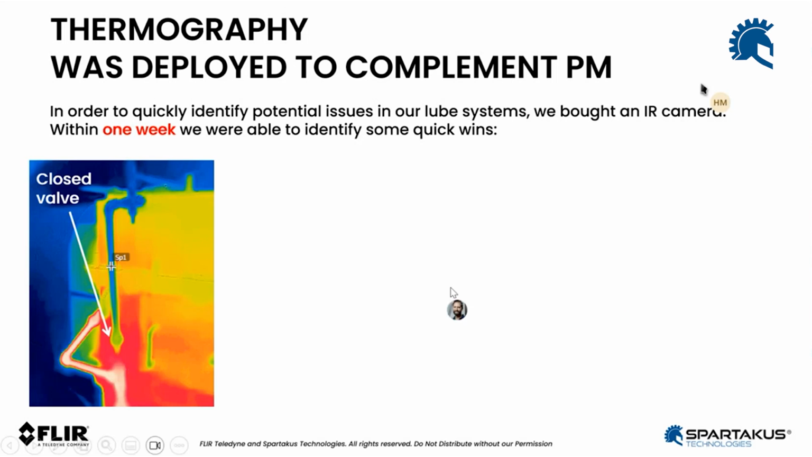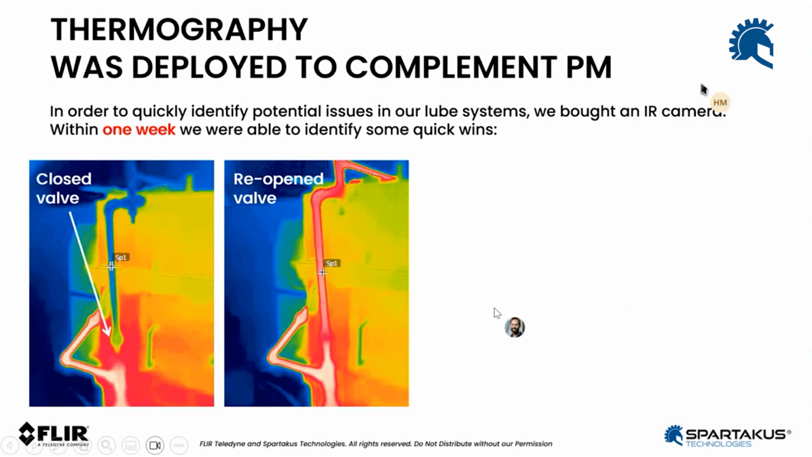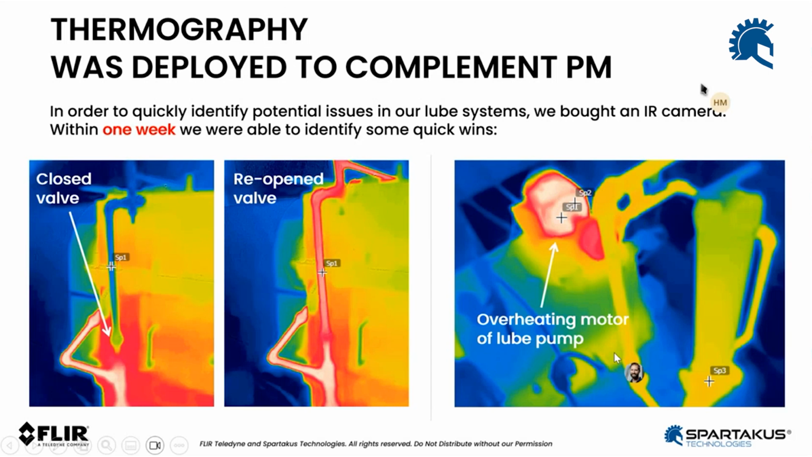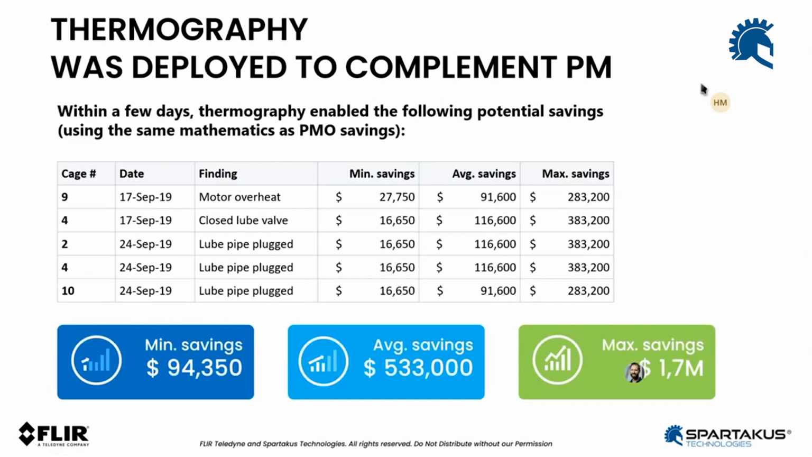Within a week, we were able to find a couple of them, and I had a lot of quick wins, right? Here you can see the before and after. We identified the problem, reopened the valve, played a little bit with it, and boom, the oil was flowing again. And we also identified overheating motors of loop systems. In just, I think, over the course of 2 weeks, we identified 5 major problems.